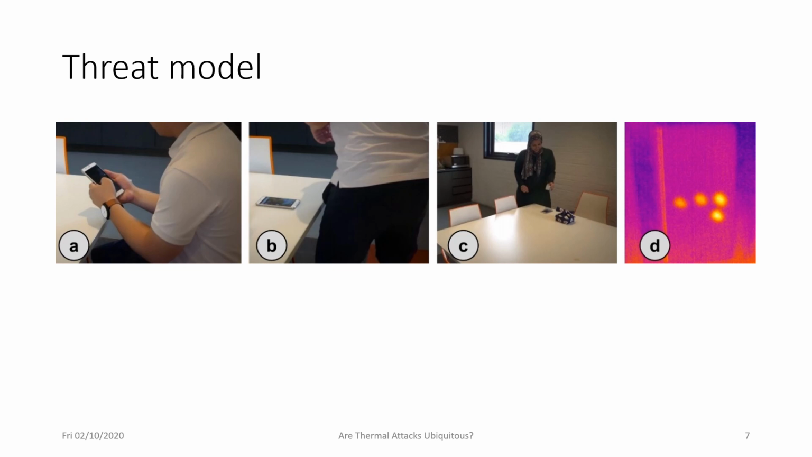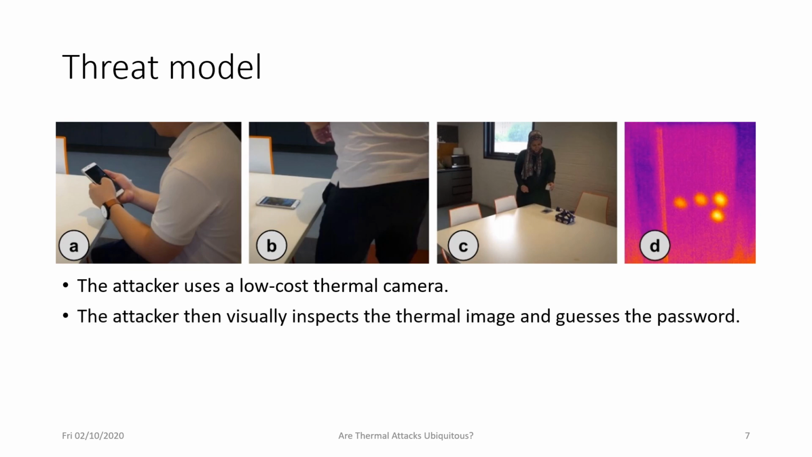In any security study, there has to be a threat model that defines the scenario in which the attack takes place. So in our threat model, a user authenticates and then somebody takes a thermal image of their interface. The thermal image is taken using a low-cost thermal camera, and then the attacker visually inspects the thermal image and tries to guess the password.